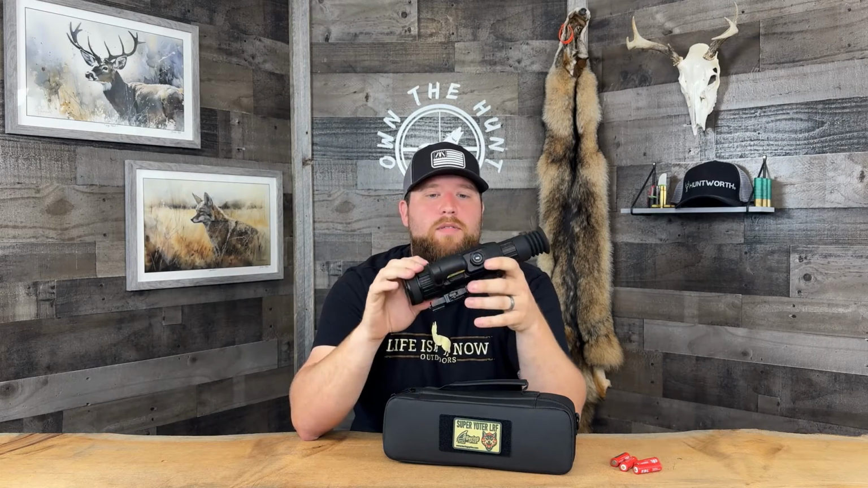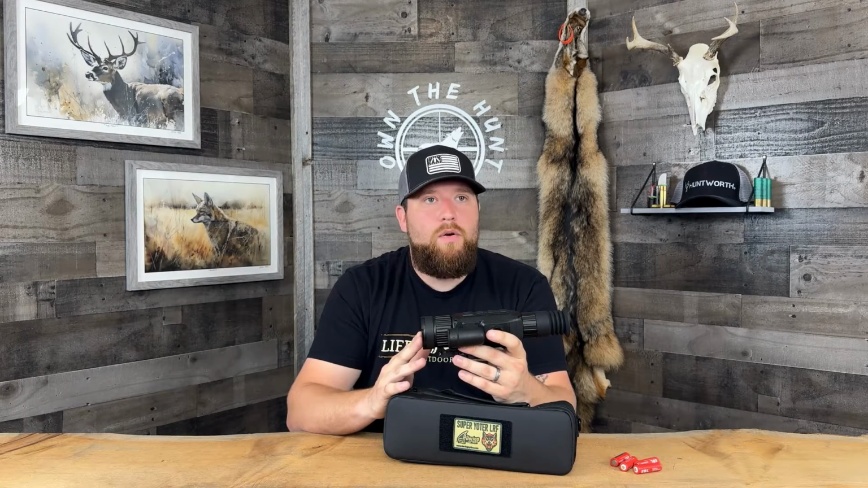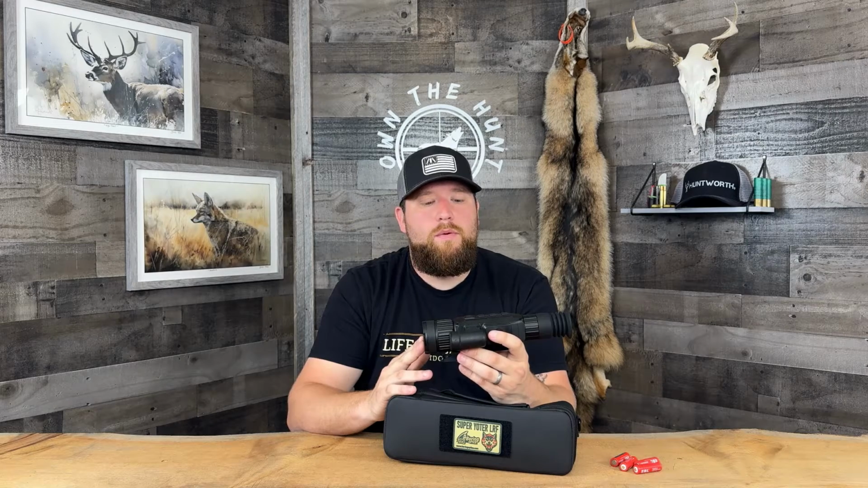Something I didn't mention about this scope yet is the NETD rating, which I think a lot of people are starting to finally understand much better, because it's become one of the biggest driving forces in thermal image clarity and thermal image detail. The NETD rating seems to be something that every thermal scope manufacturer is pushing the envelope on. And Bering, this is a sub 35 millikelvin NETD rating on this scope, which is not groundbreaking. Years ago, probably 3 years ago, we were pretty much standardized at sub 40 millikelvin, and so this is a sub 35. I gotta give it to Bering though.